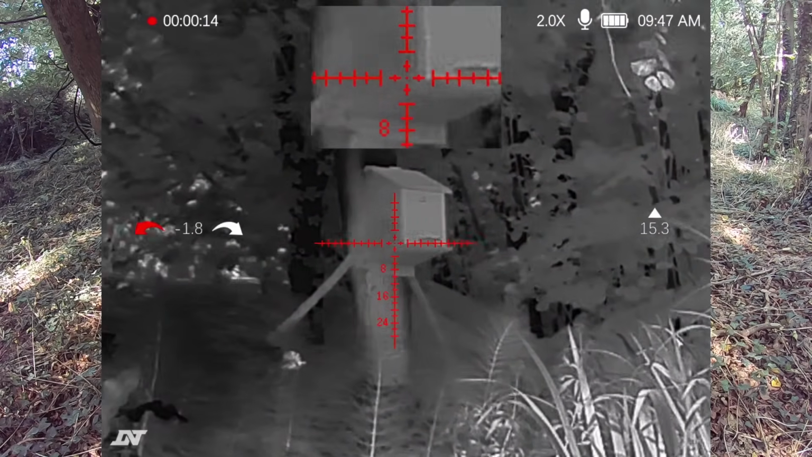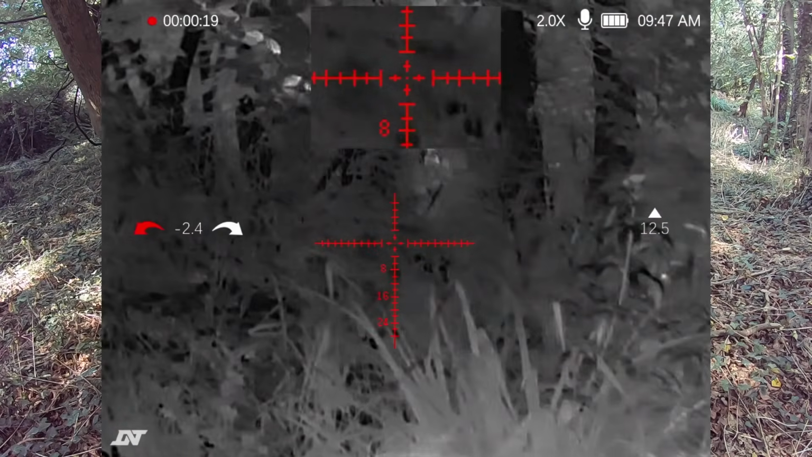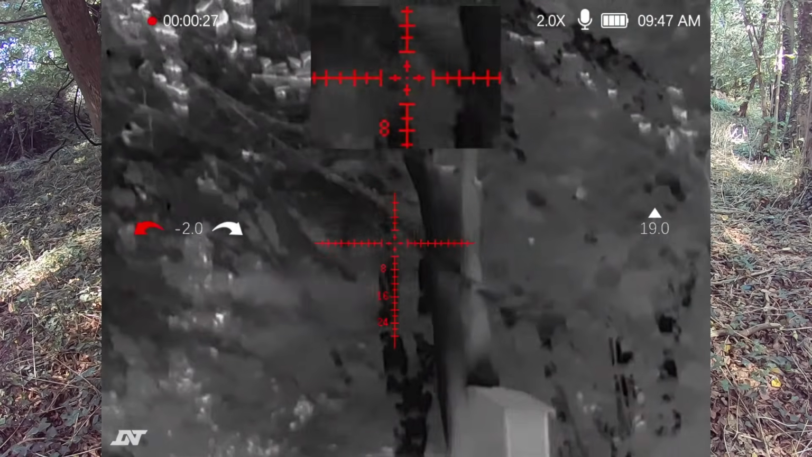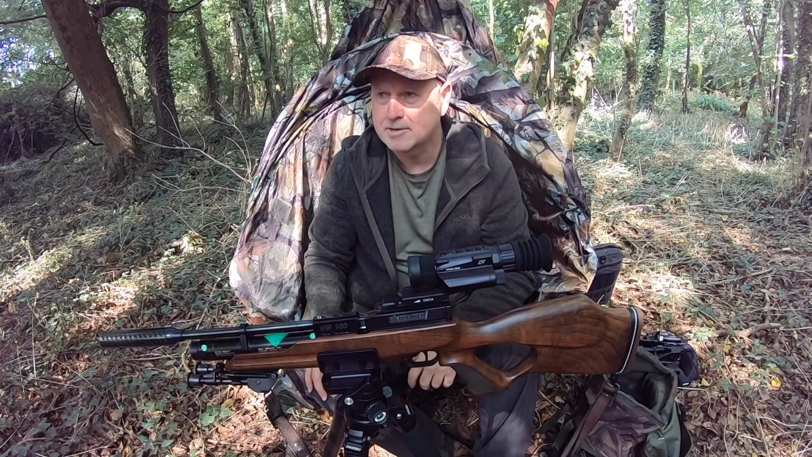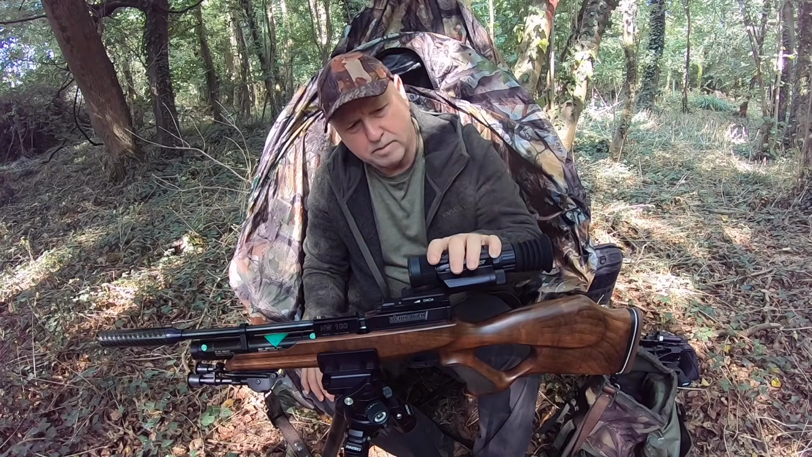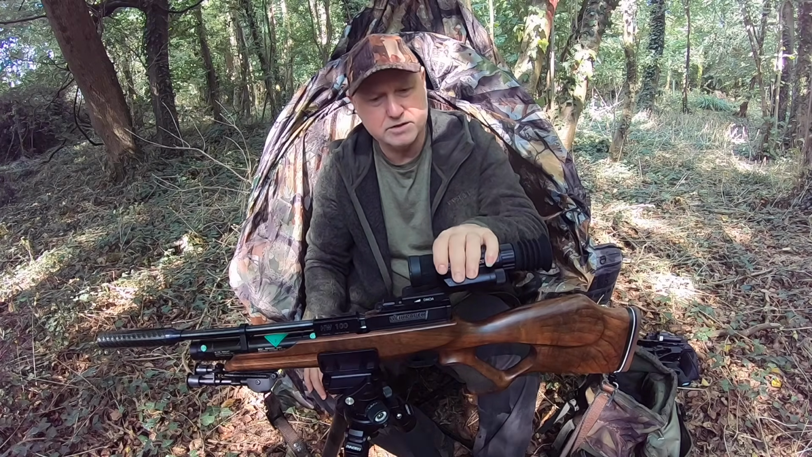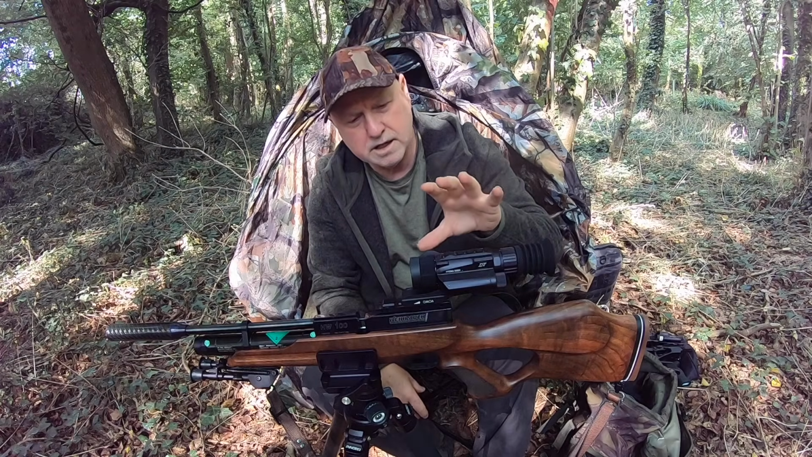So, as a clip-on and as a spotter, not really my cup of tea, I would say. But as a rifle scope, that's where I see the value of this product, particularly in the UK. As a rifle scope that's compact, lightweight, easy to use, with this one with a 384 sensor in it and the 25mm lens, produces an incredible image,